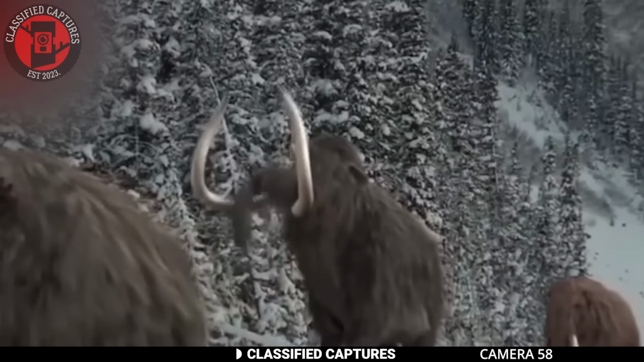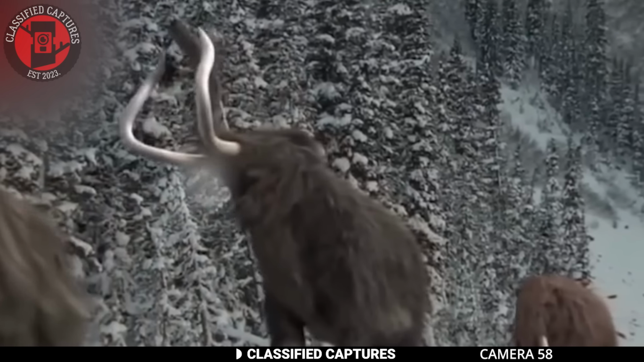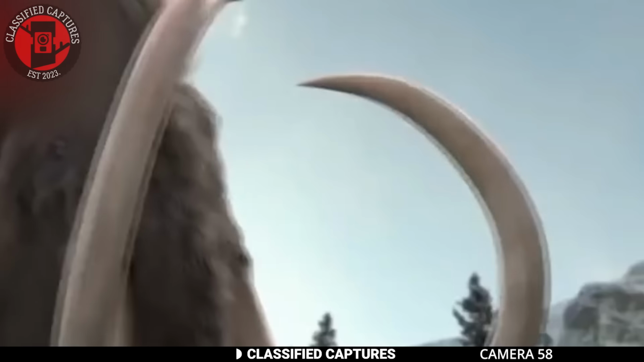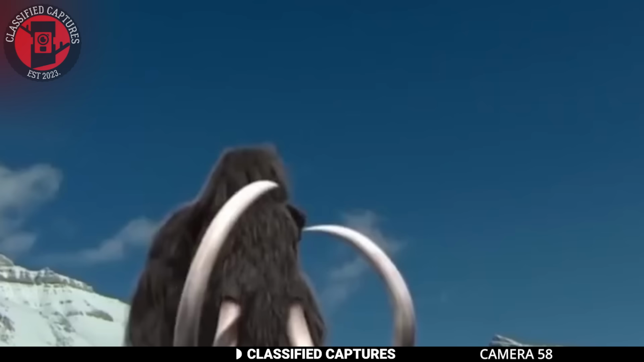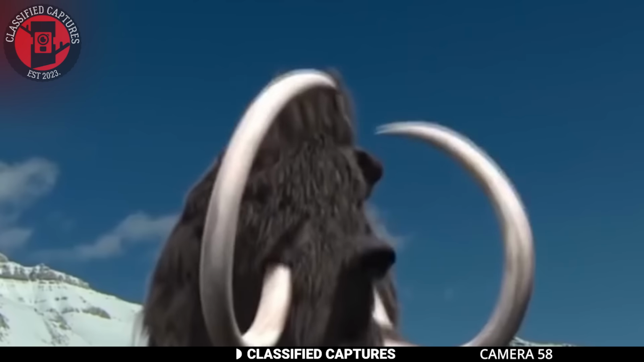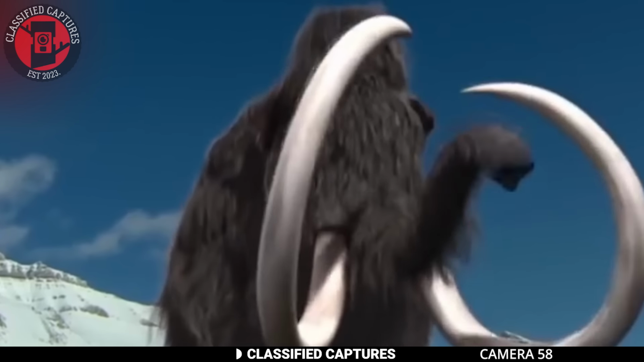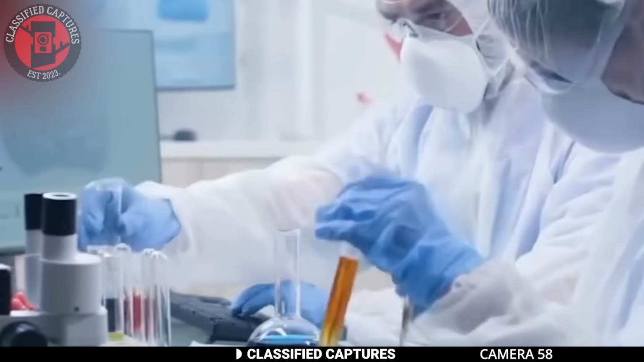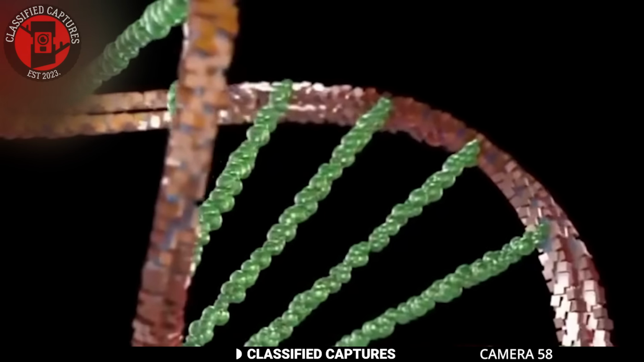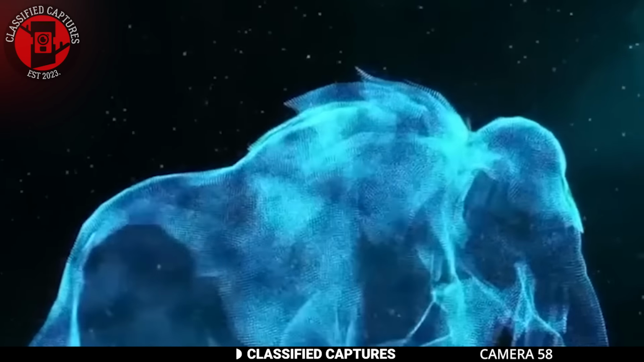Scientists have been working on bringing the woolly mammoth back from extinction for some time now, and in 2024, things are progressing. They reserved a park in Siberia and are actively testing ways to merge mammoth DNA with modern technology to create embryos. By implanting these embryos into Indian elephants, they hope to revive the mammoth species, aiming for a population of 100 woolly mammoths this year.